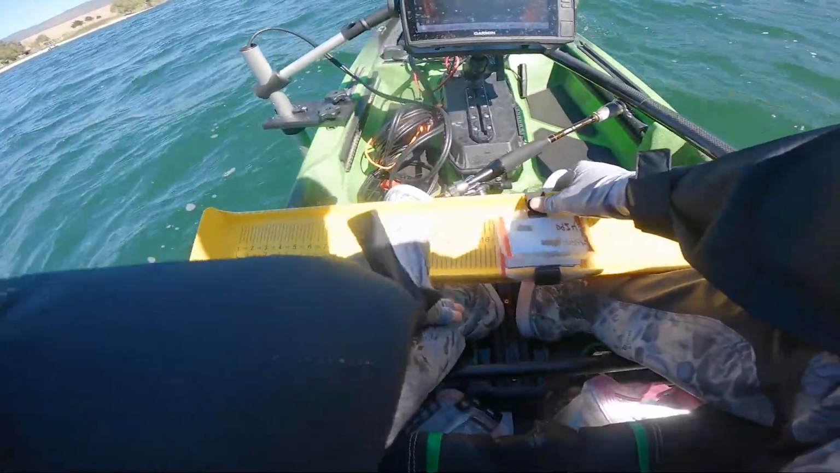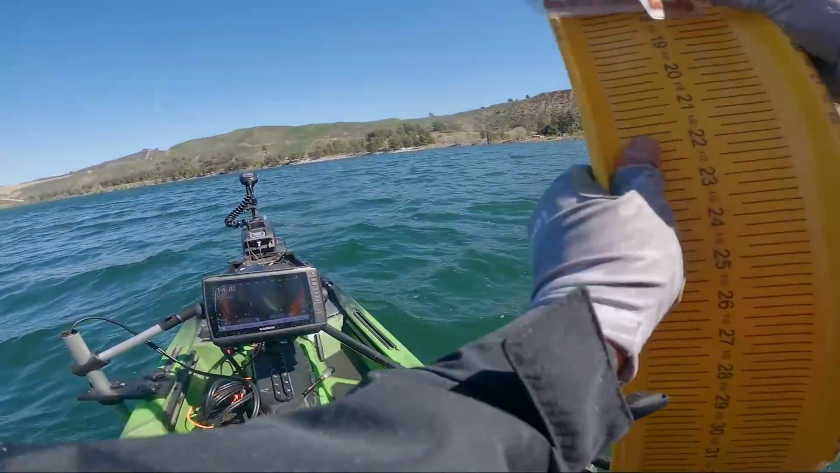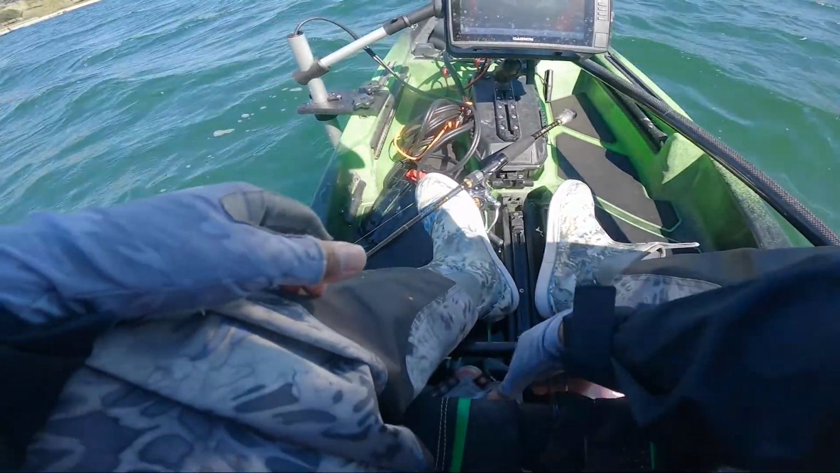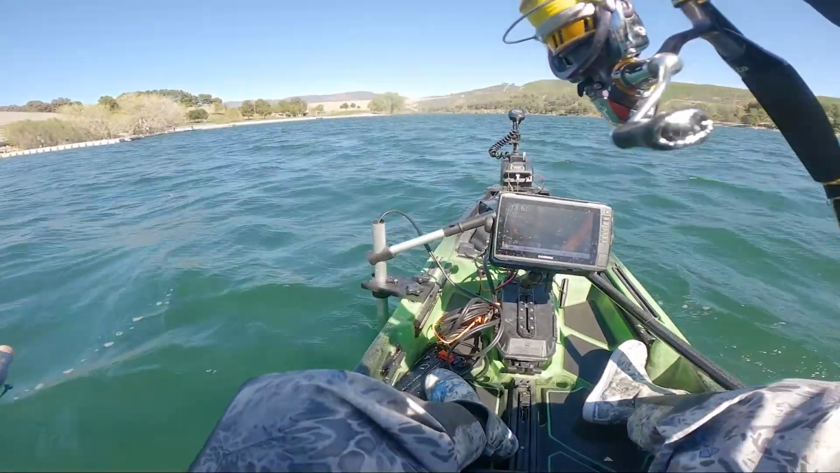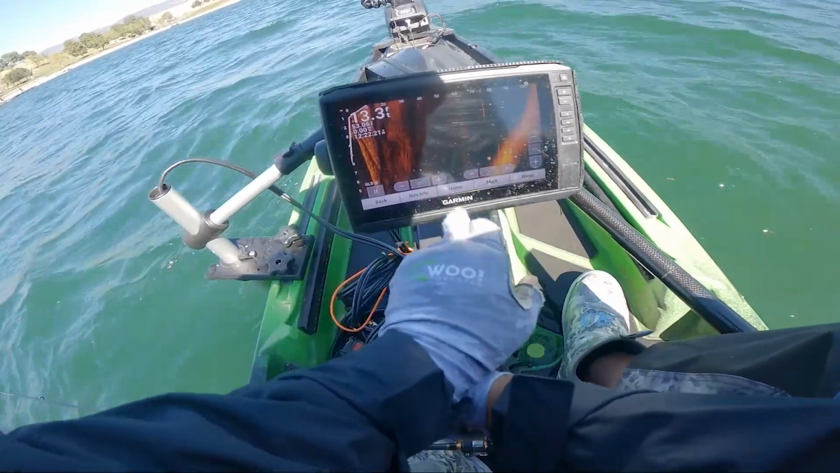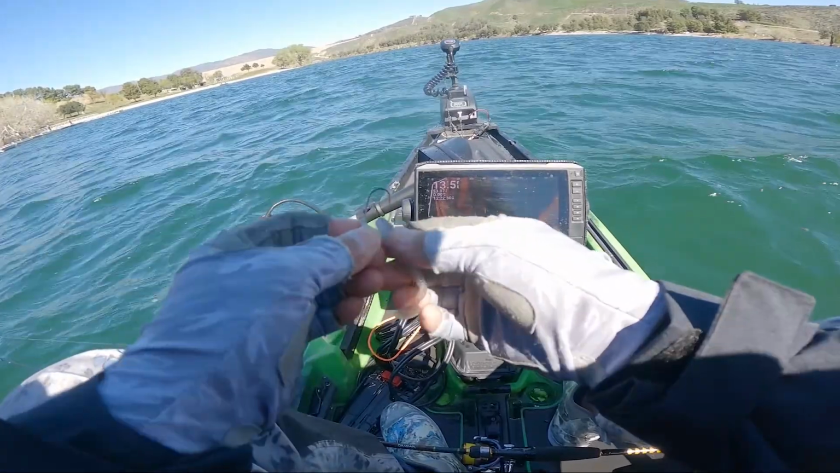Let's try to keep on going with this 1/8 ounce Keitech. I knew there were fish here. I wasn't sure if they were crappie or bass, but now we have a good idea that they are bass. And I'm not fishing on the bottom, guys. I'm working this thing on the top. This bait's suspending, and what you've got going on here on the Livescope, if you can see it clearly, is fish on the bottom and fish suspending anywhere from 3 to 6 feet, and 13.